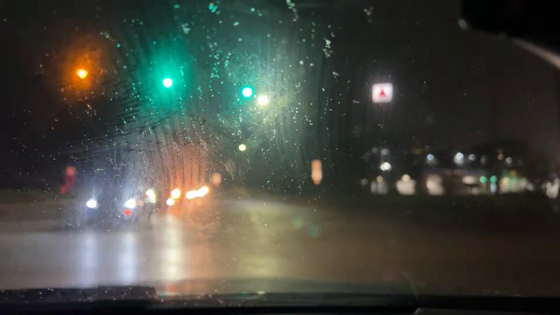Sorry that it might be a little blurry. It is weird, but it's cool. So yeah, oh yeah, it's a little bit clearer now. You can see the snow coming down a little bit.